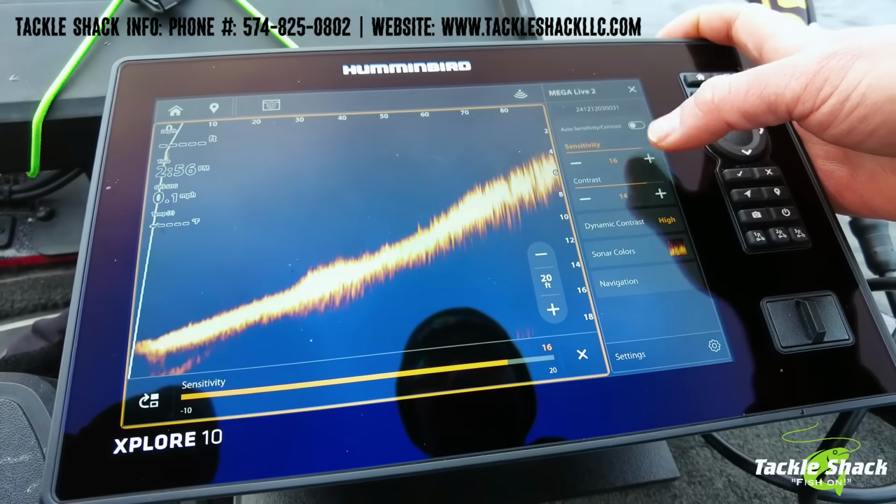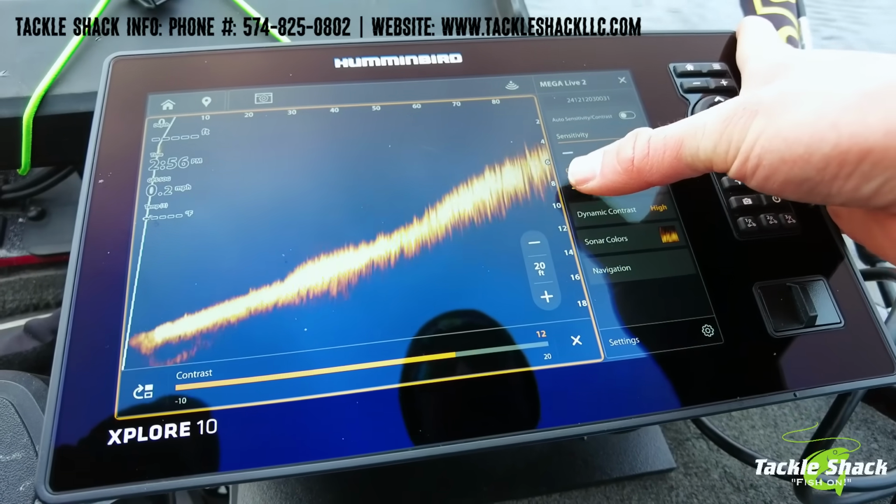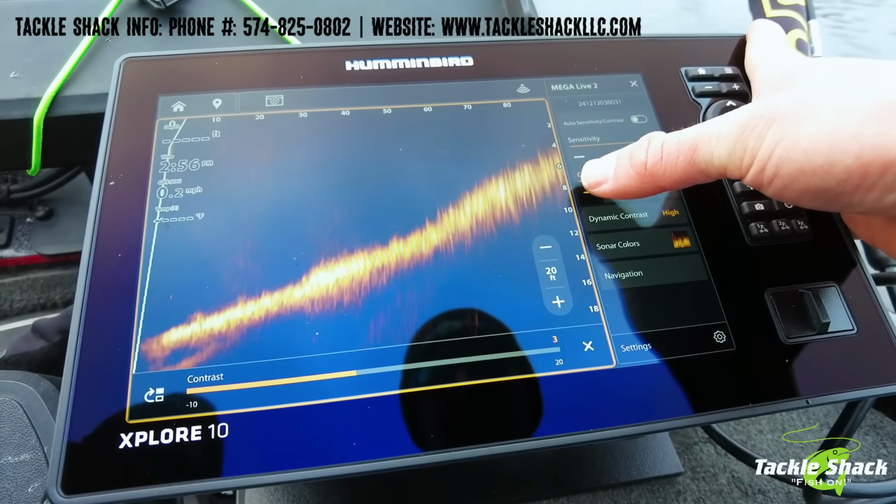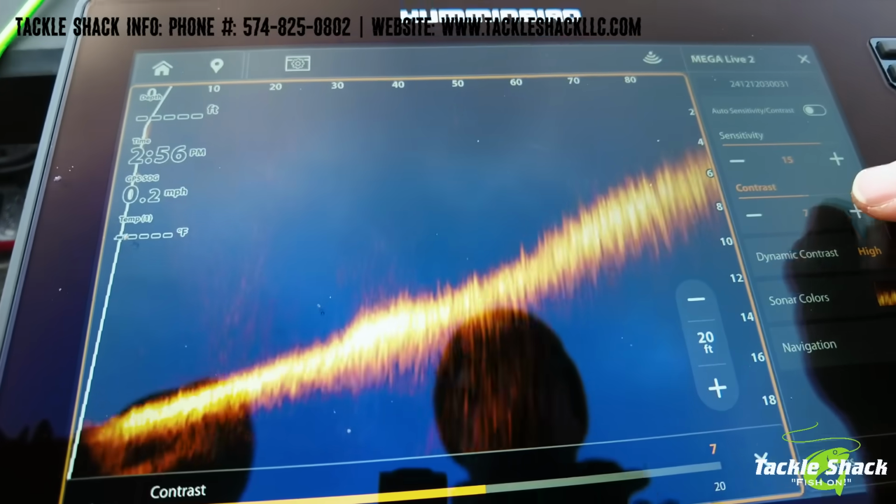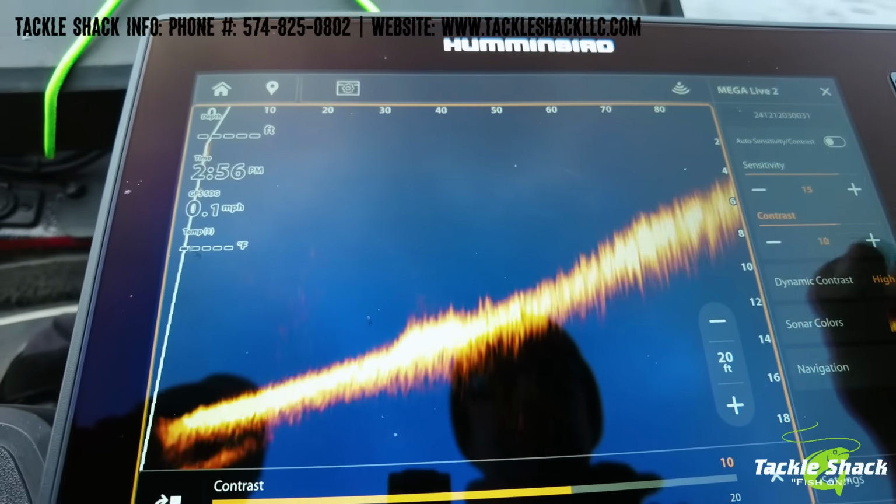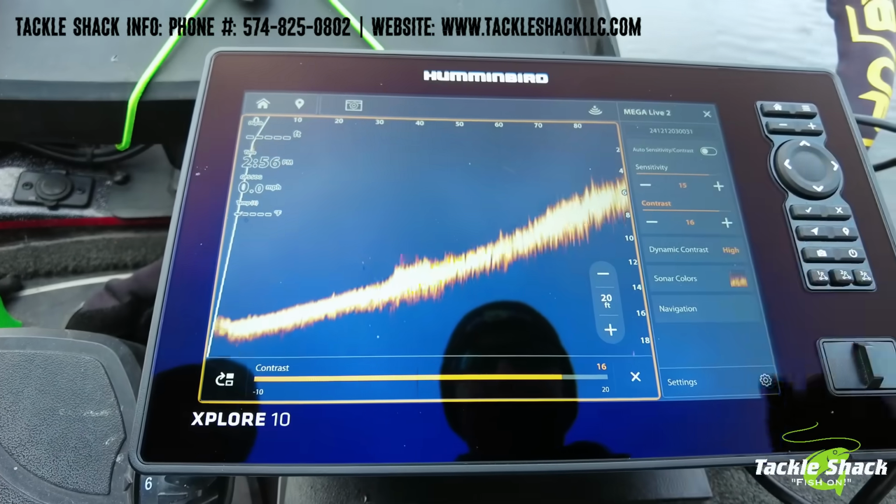I want a little bit of that static and a little bit of clutter without it getting to be blown out. Your contrast just helps make those colors either pop or get a little bit more distortion in there. But so far we've been running that pretty high.